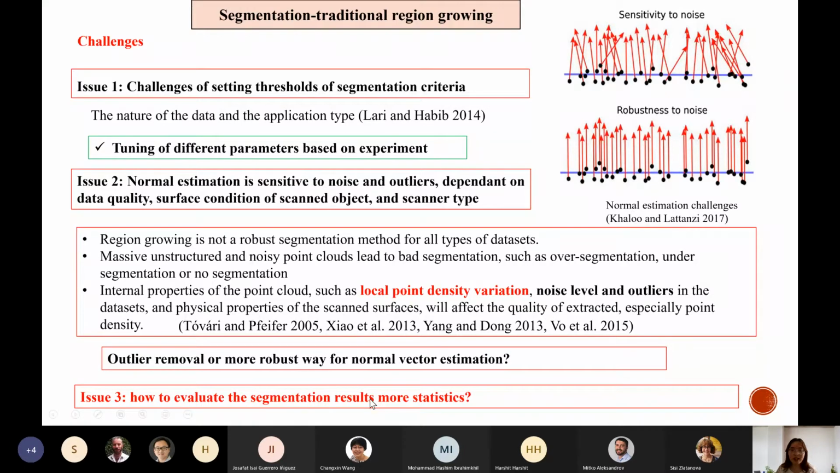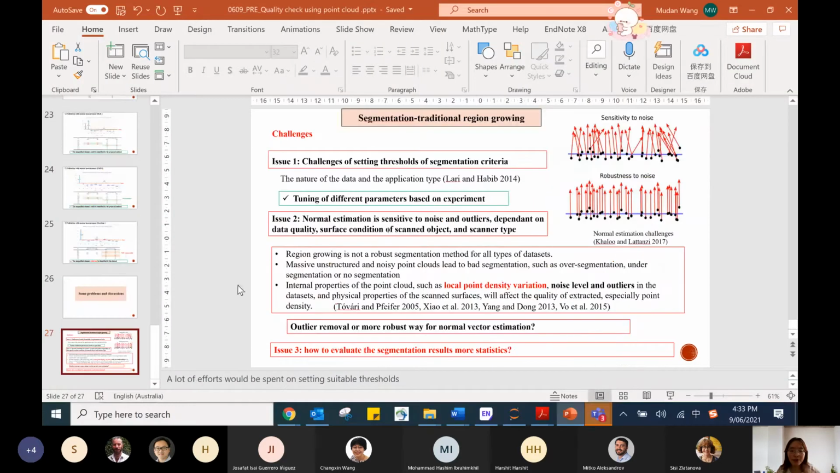segmentation results. I mean, if we can have a more statistical way to evaluate the region growing, about the growing process, then we can use the evaluation to adjust the growing method. So I want to know if you have some experience in this part. That's my whole presentation. Thank you.